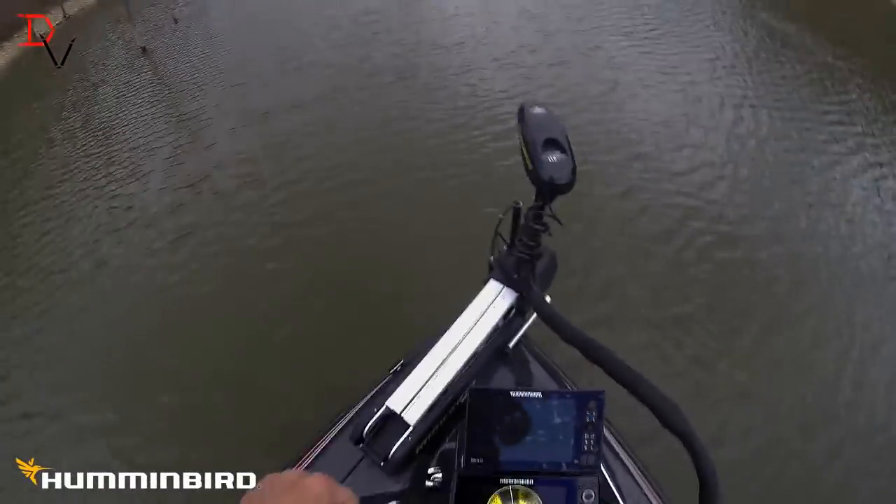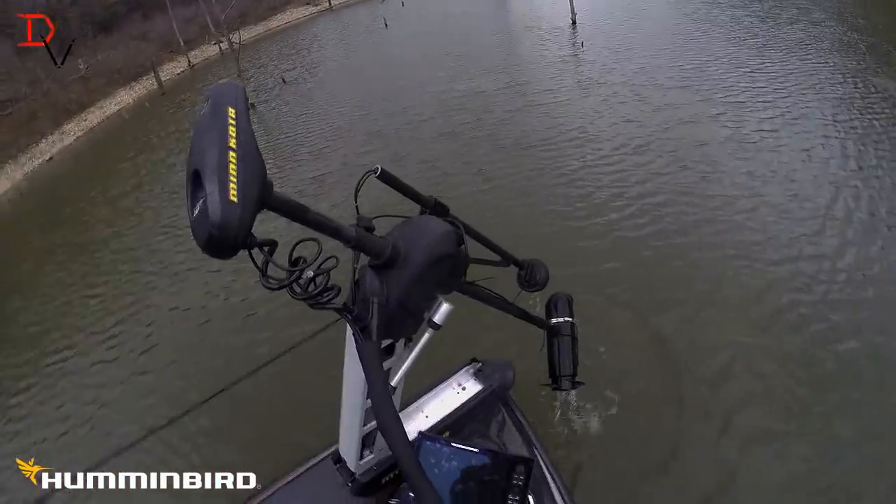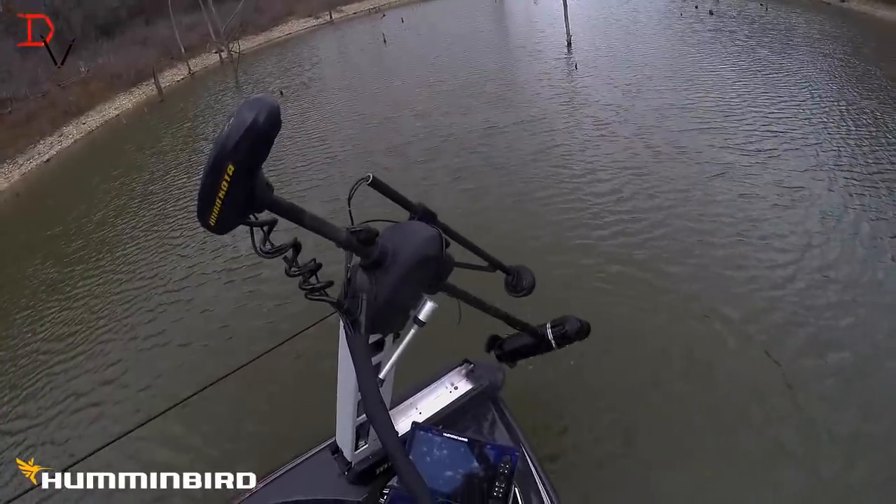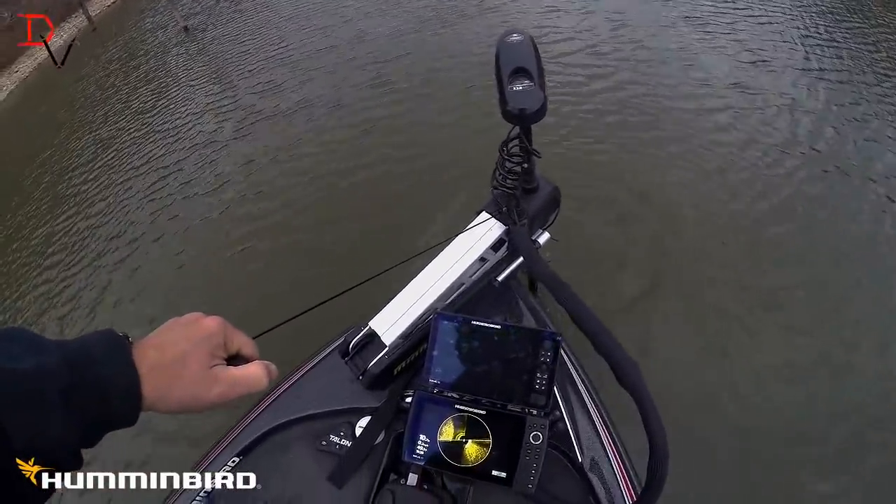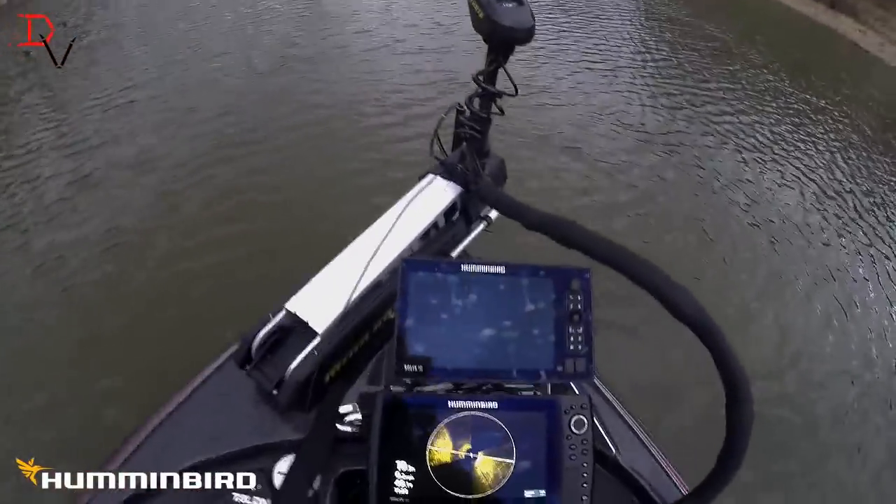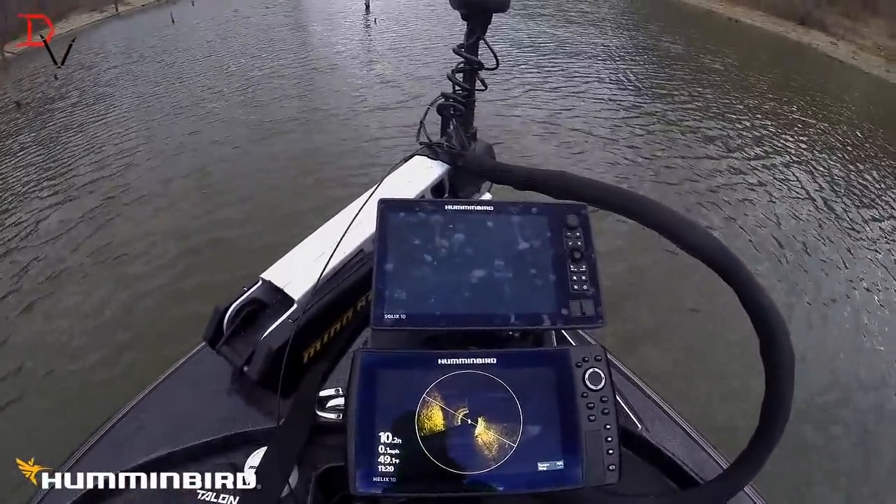Now the thing is, I can turn this trolling motor 360 degrees and it doesn't affect this image because the imaging pod is mounted stationary. See, the trolling motor is free to turn. The imaging pod always stays in the forward direction. That is one of the superior advantages of 360 imaging.